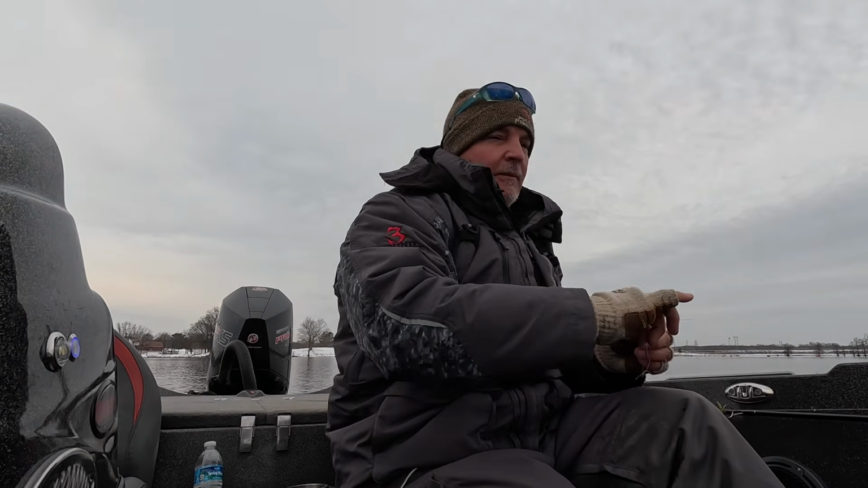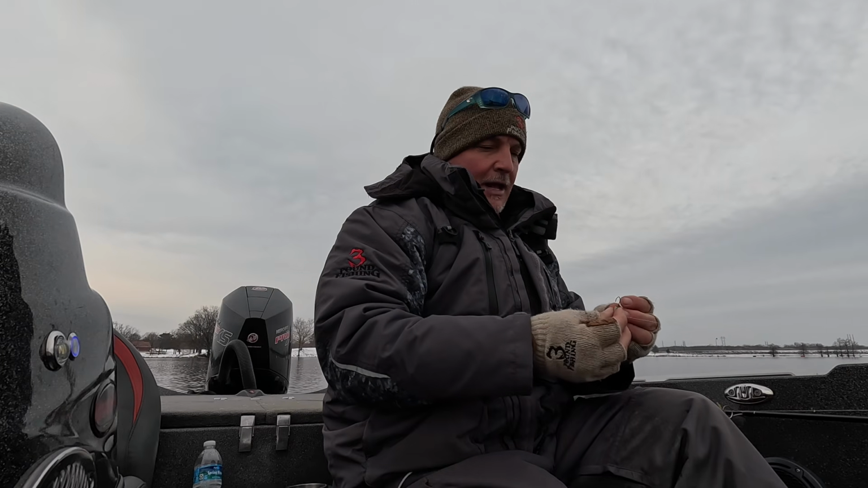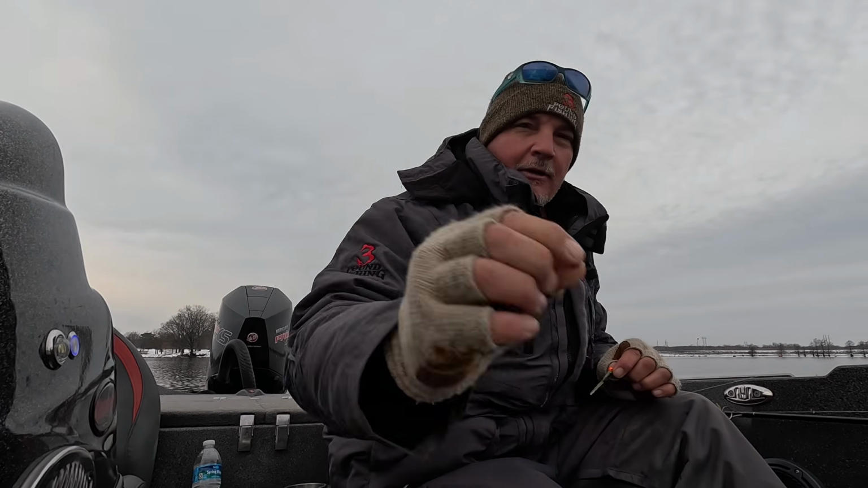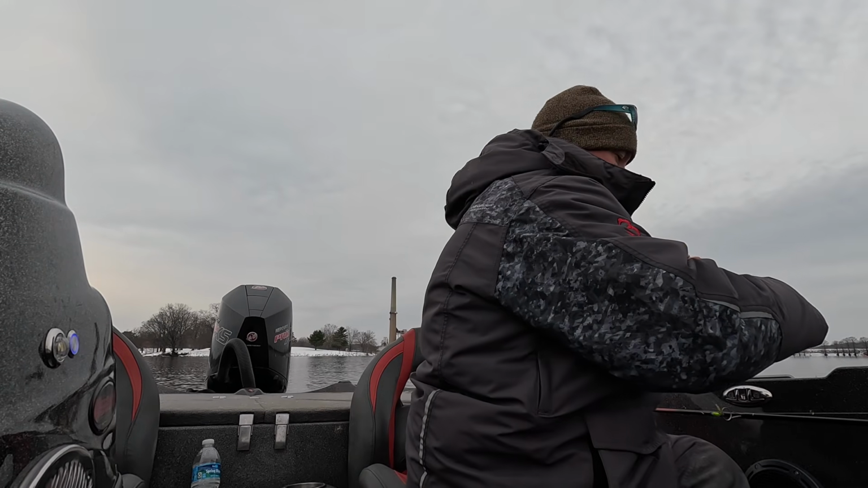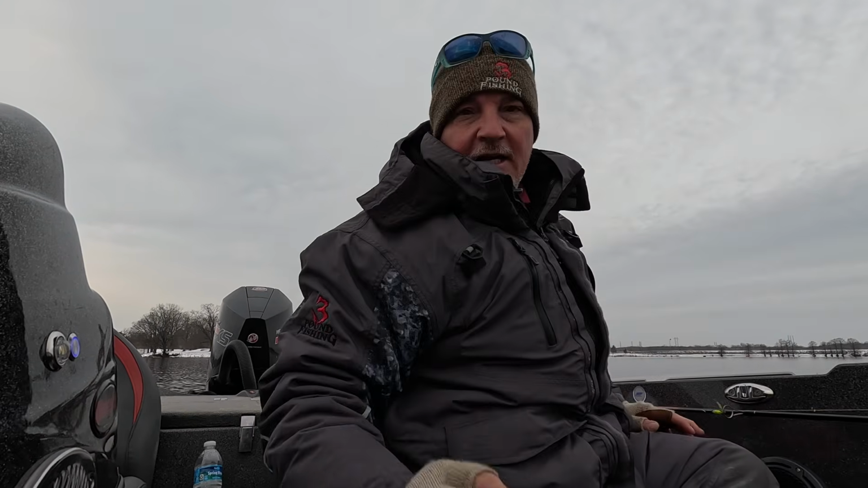I love them. I'm going to use orange. I've decided I'm going to use orange this morning. I'm typically a black hair head kind of guy. I like to start with black typically, but I'm going to go with orange, and we're going to supplement it with a split shot. I like a number 7. I like that fall rate. All right, we're set up.